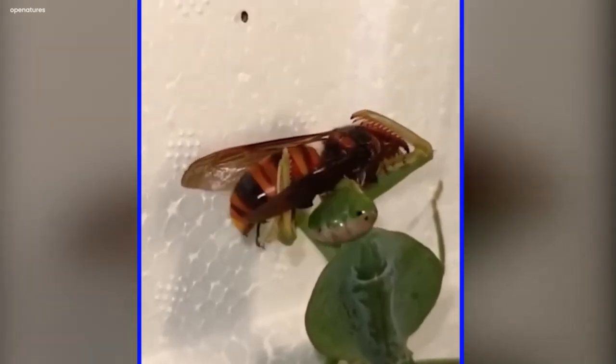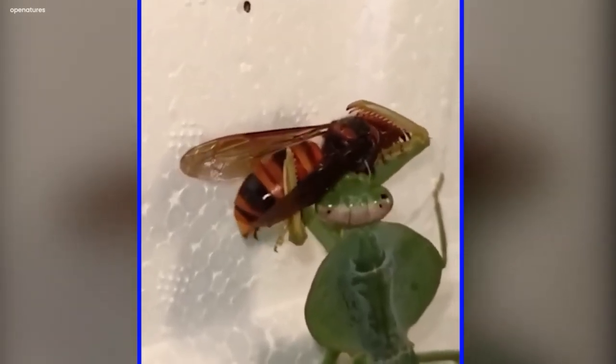The praying mantis holds the bee with both of its hands in a tight and firm grip and starts eating it from the middle. The bee tries its best till the end to escape, but does not succeed.